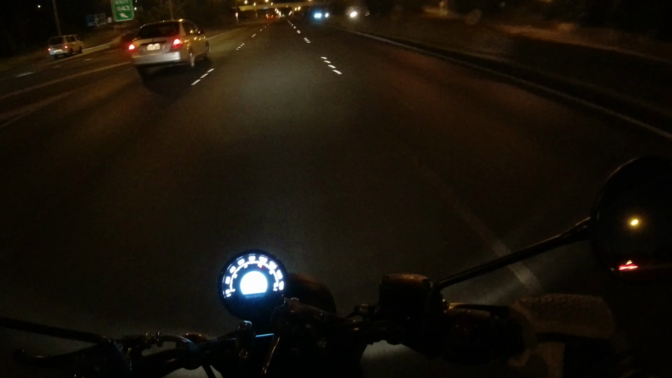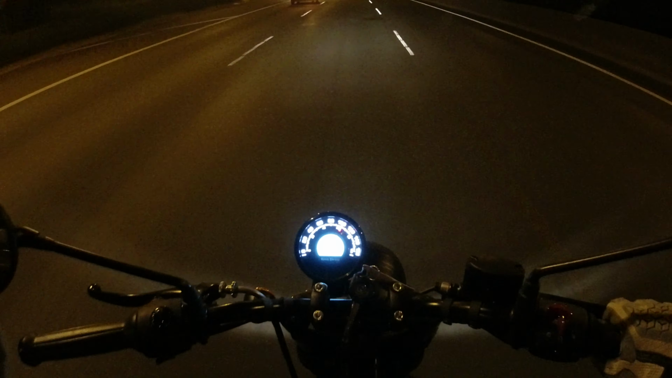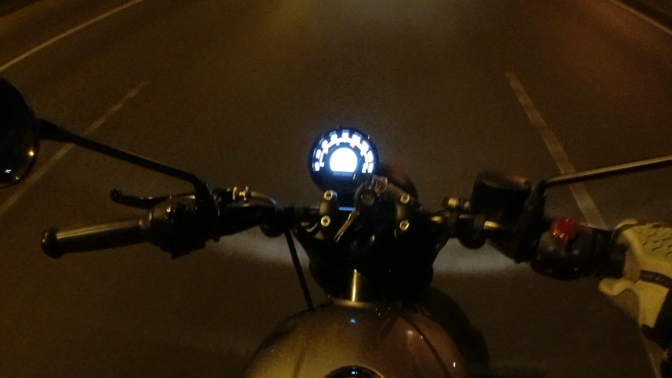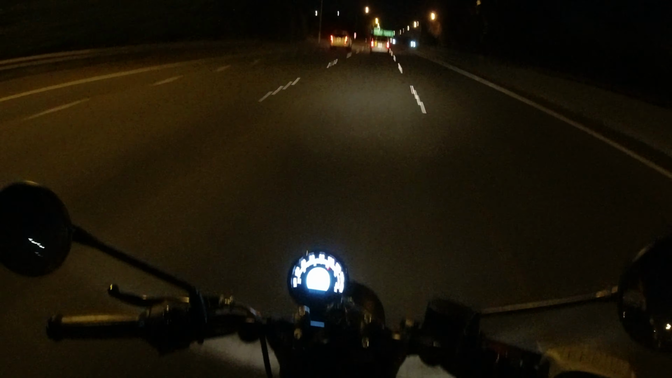Yes, the mirrors are a bit vibey, you can't see out of them particularly clearly. Yes, it could have more power for this sort of thing, but honestly, at the end of the day, that's not what this bike's for. It's for being solid, dependable transportation, and Enfield's done it, I think. So, unless I have any genius thoughts, I might end this video here.